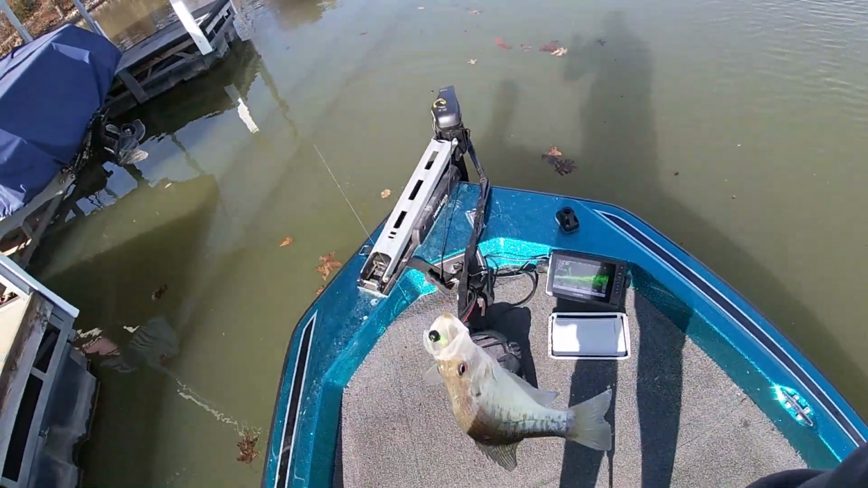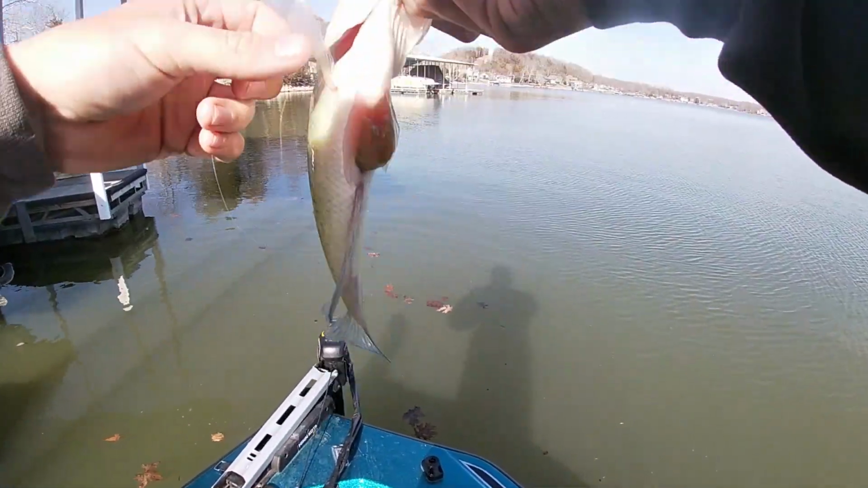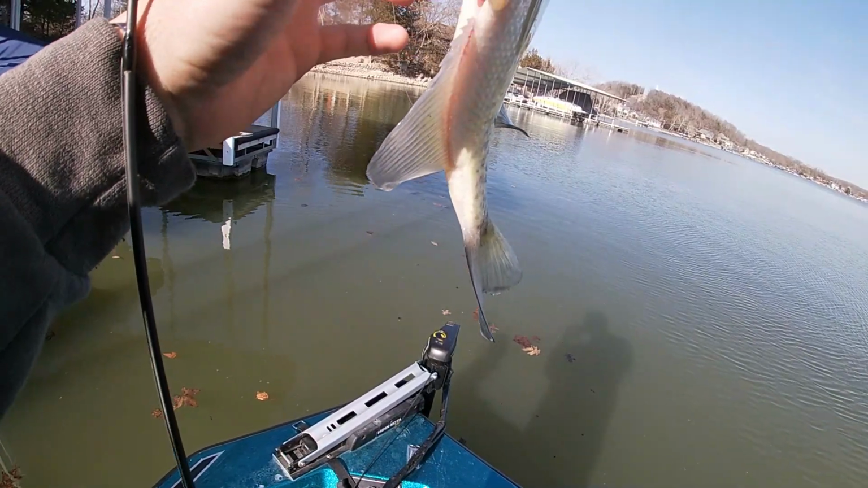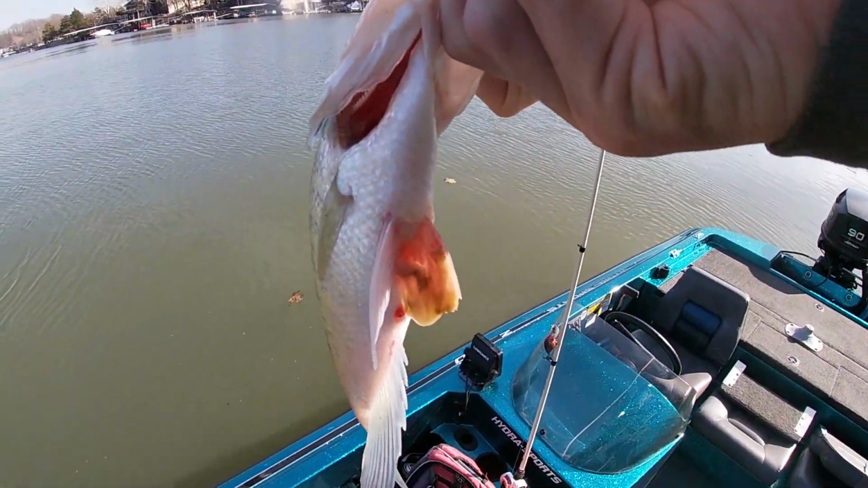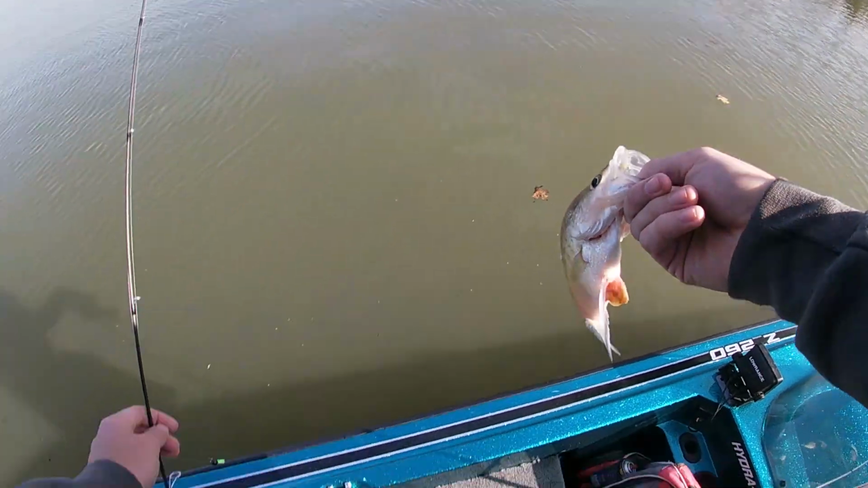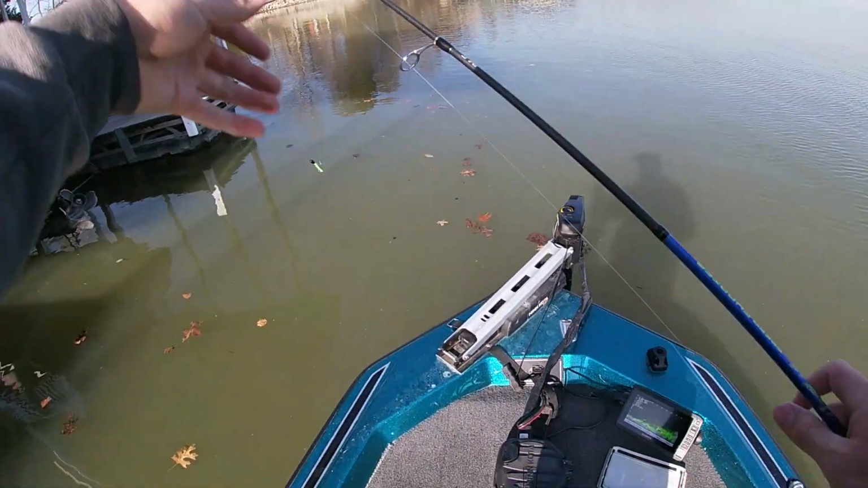Whoa, what is up with this fish? Something's going on its belly. On its fin, it's like it's infected or something real bad. That's all kinds of messed up. We'll get him back in. Hopefully that gets cleared up for him. Jeez.